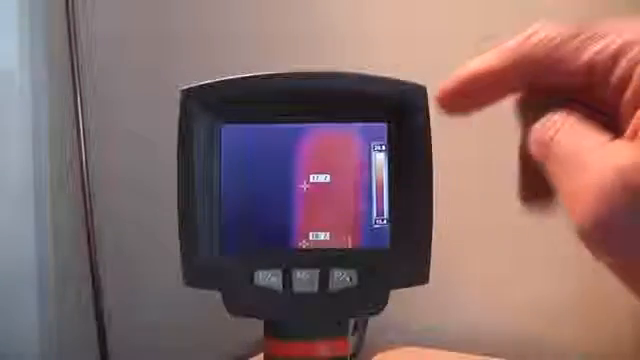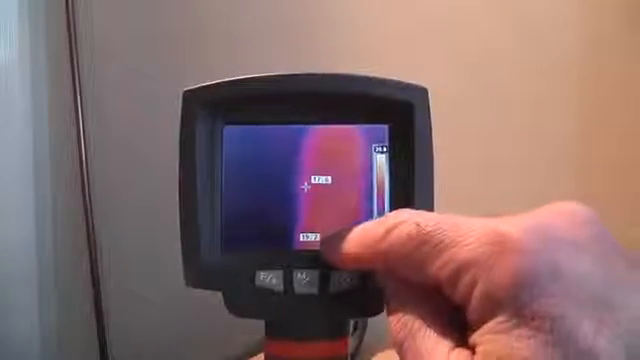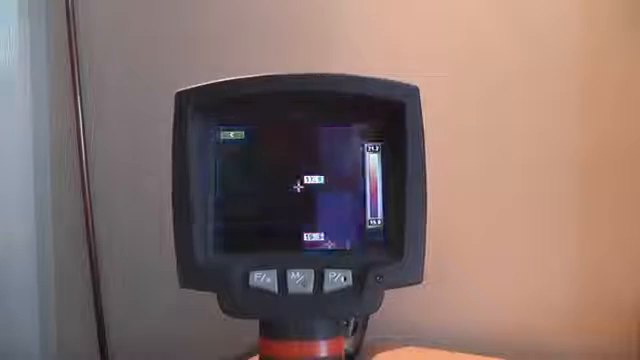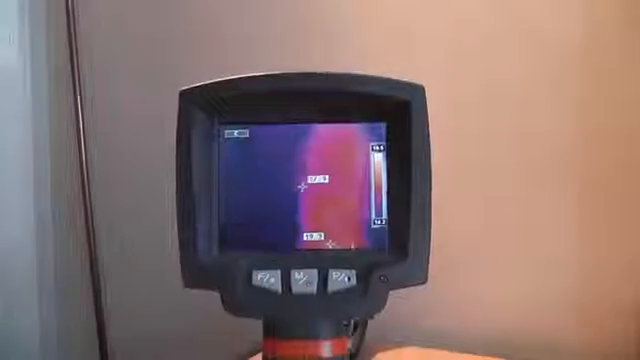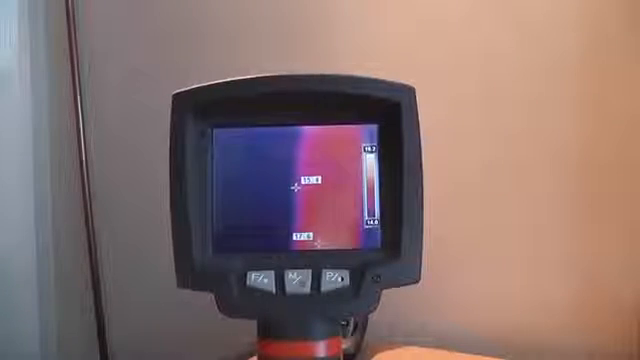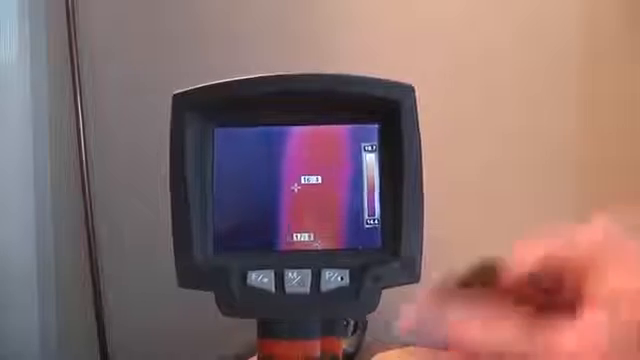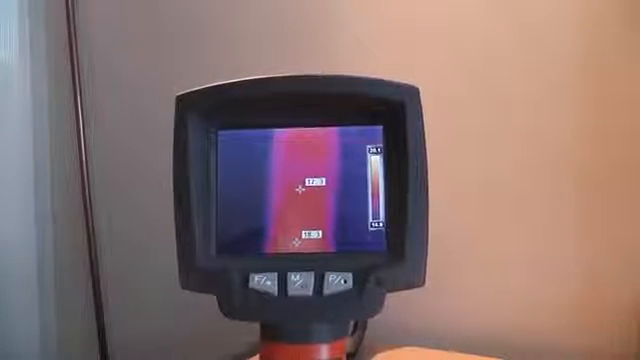Now the screen consists of the center, which shows one temperature, and the other indicator shows the hottest point, not at the center of the screen. On the right is a color chart showing the temperature versus color. The color palette can be changed. Sometimes a different color combination provides a better image.